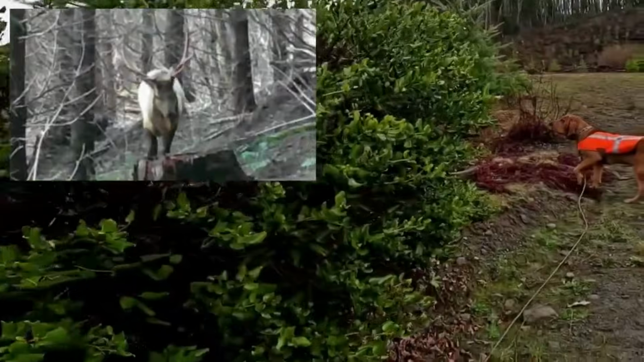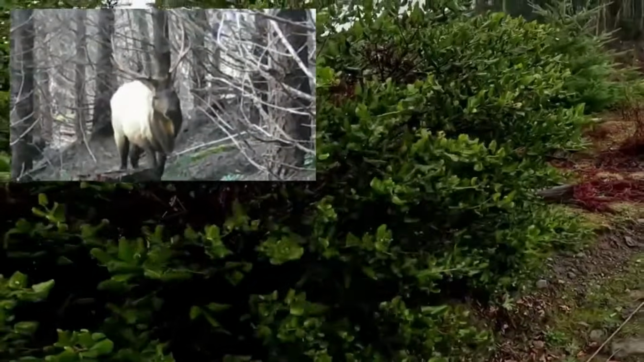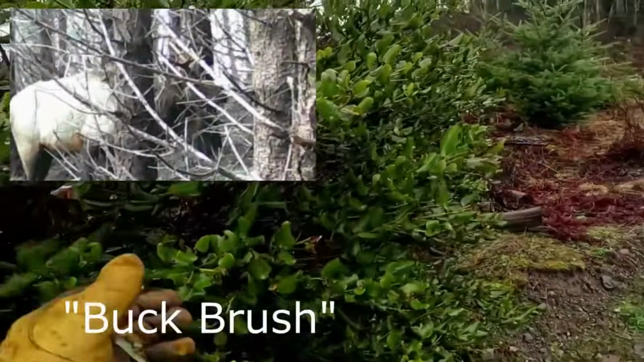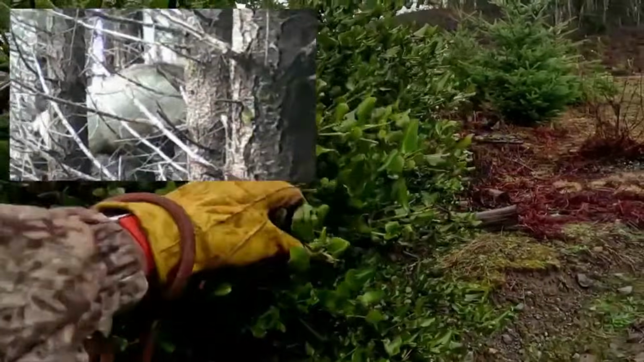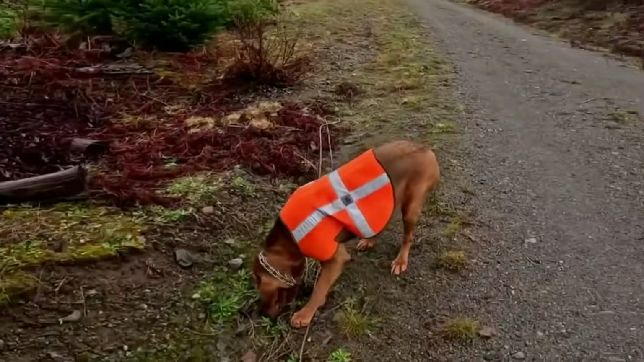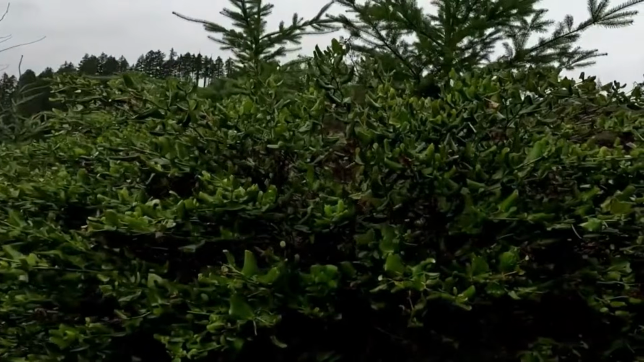In this valley here, you see this? A lot of people know what this is. It's commonly referred to as buckbrush. Buckbrush is found a lot over in Idaho, mostly on the west side. Most of the stuff that we have on this side of the mountain is salal, which is an ivy that can grow up on top of each other this high.